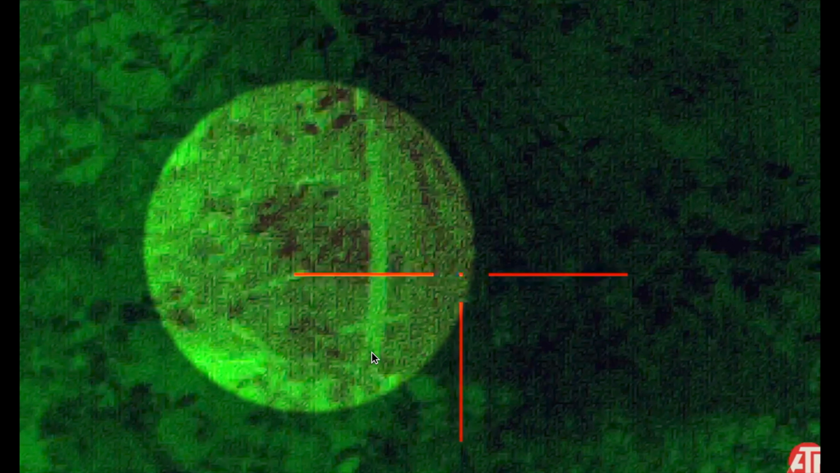This particular ATN that I'm using right now was a 460 resolution. This is approximately 35 feet from me, and there's a large individual, and he's going to move, and all we're doing is identifying that something's there and it's moving. You see that? It moves to its right. It moves to our left. You can see it. Boom, boom.